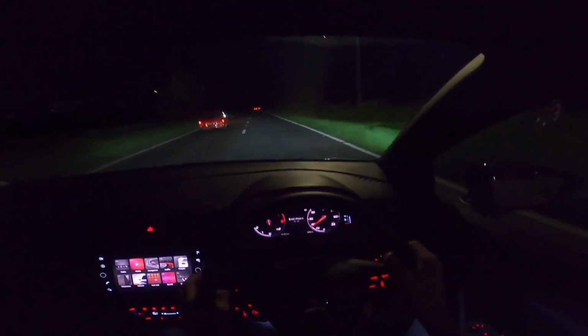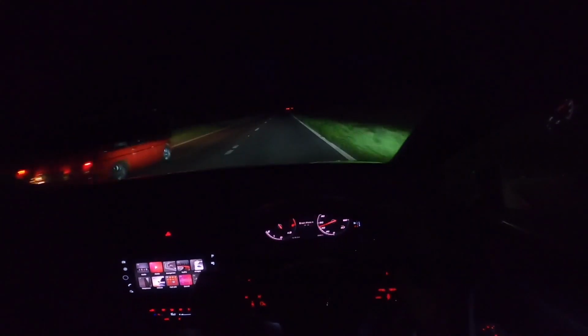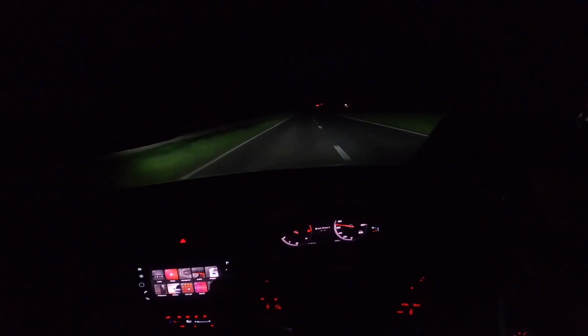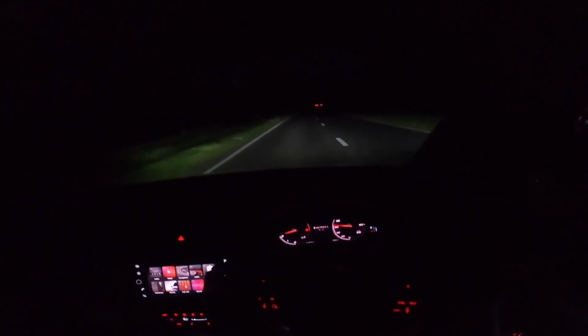This car's got plenty of speed. Put your foot down, it does move. 0 to 60 in this thing is 10 seconds, so it's quick enough. It's plenty quick enough. It pushes you back in your seat a little bit.